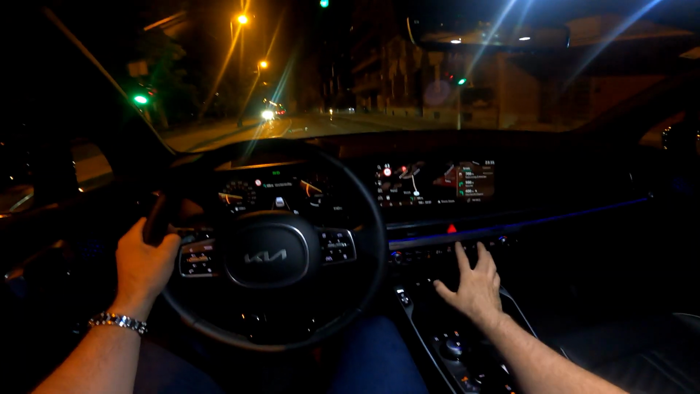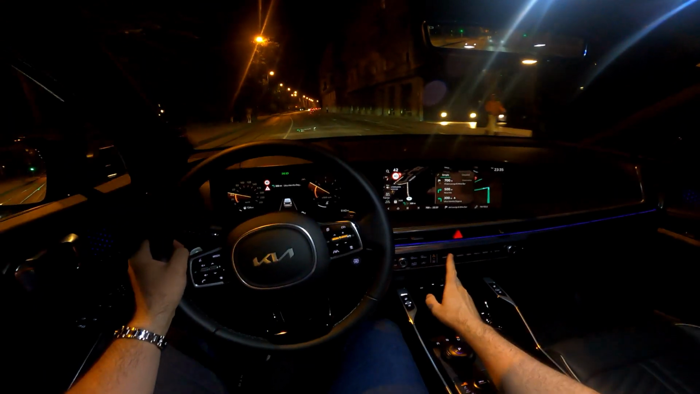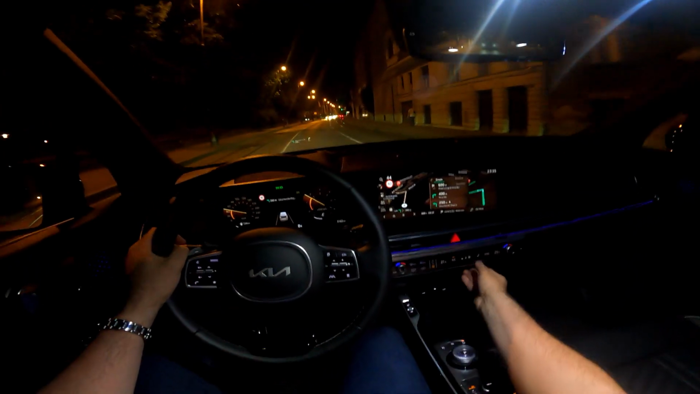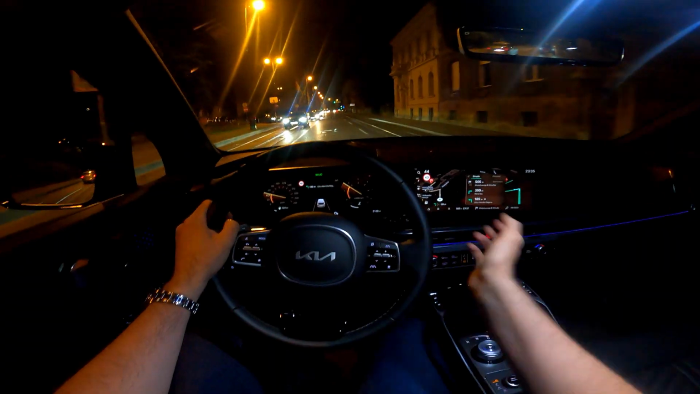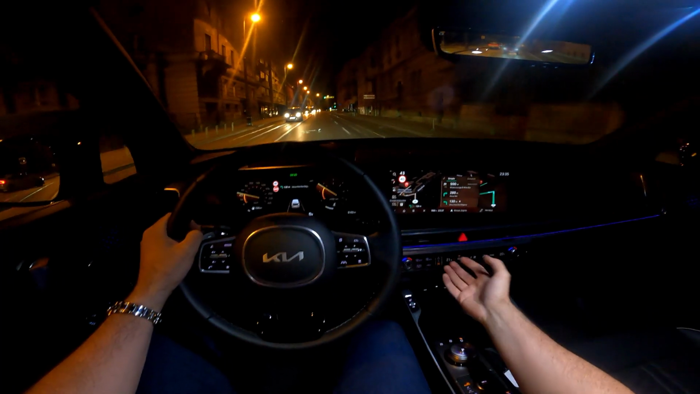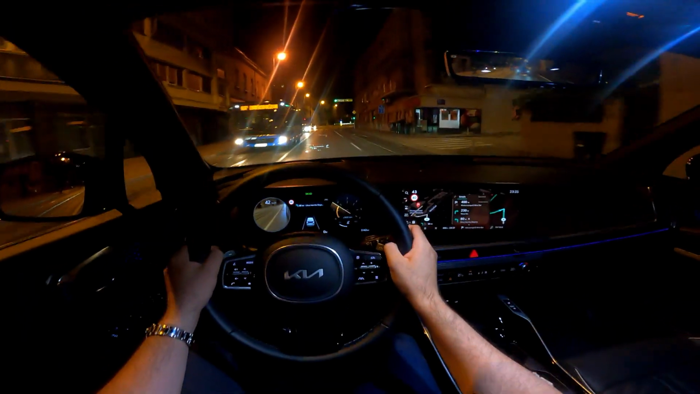And one cool detail is the panel here. So when you press it, you have completely new layout, and then press it again. Now we have the AC controls and yeah, the temperature and everything. Definitely easy to use the AC, and then of course the panel can be turned into something different as well. So quite a cool detail.